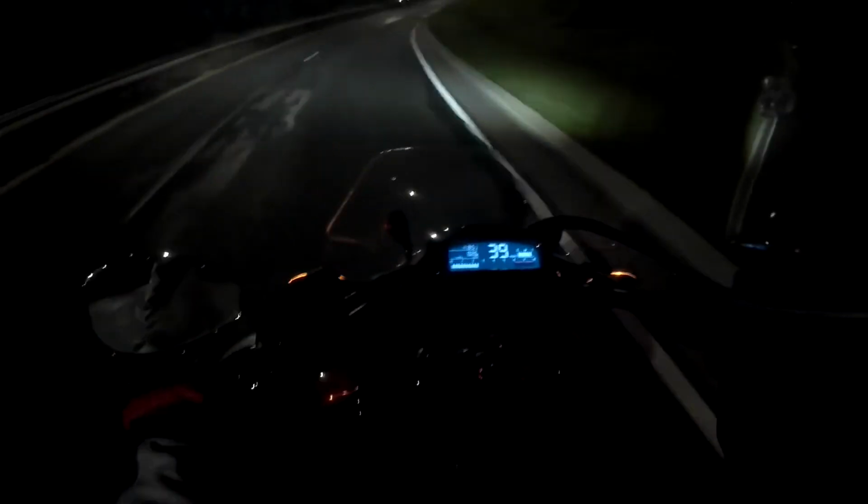These are all blind corners. Holy shit. Oh, fucking finally. Bats. Yay, bats. You probably can't see that. What is this? This is Military Road, Northwest. Okay. Oh, sweet. Yeah. This is an exciting trip. Thanks for tagging along with me.